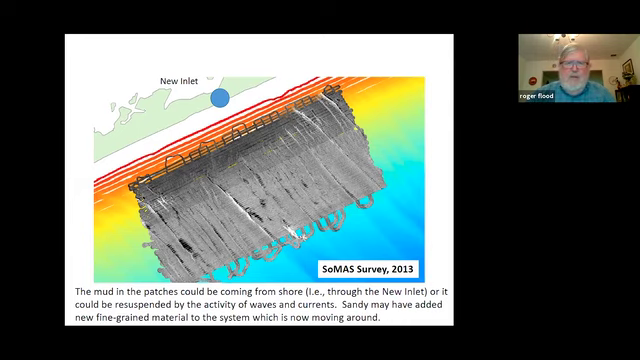But in any case, we did the survey here, and what we saw in 2013 was a little bit of mud in some of these troughs. It's not in every one. These are slightly different form features, but there's still some mud there.